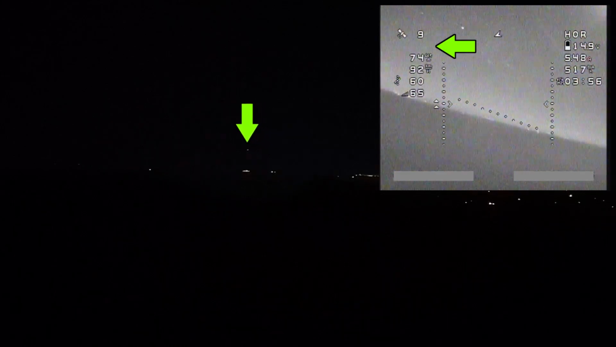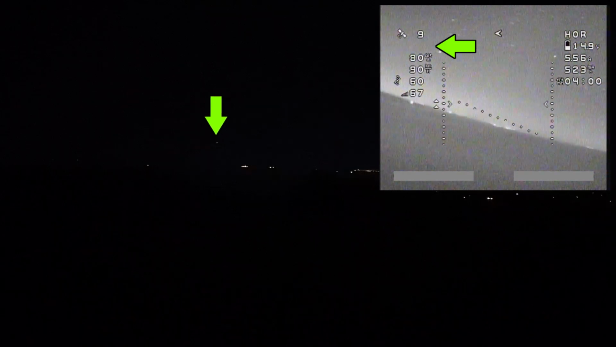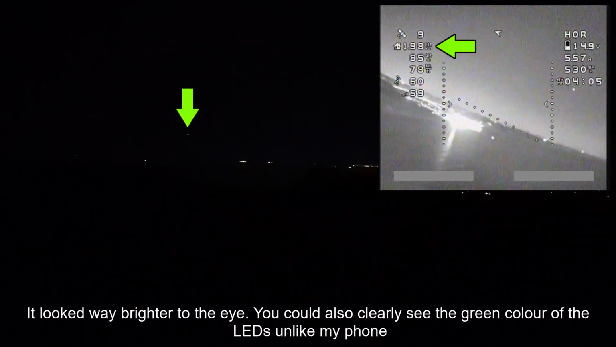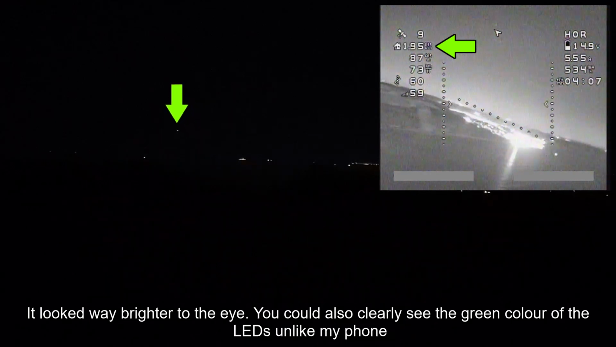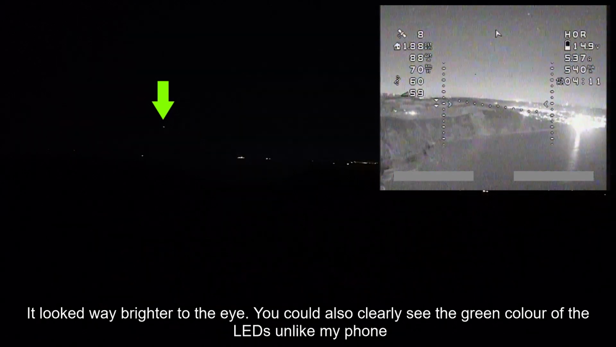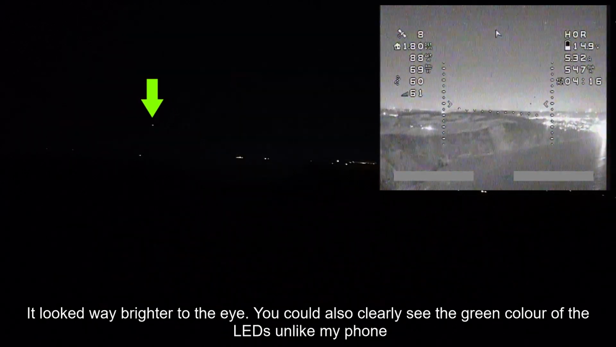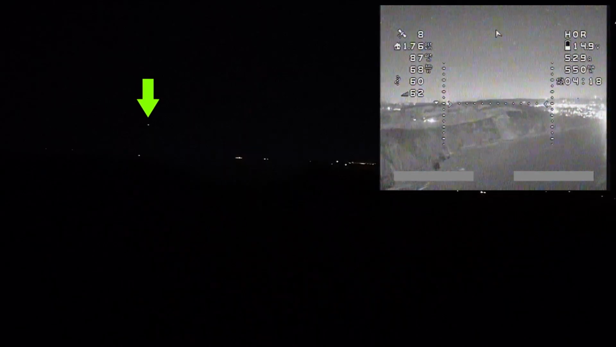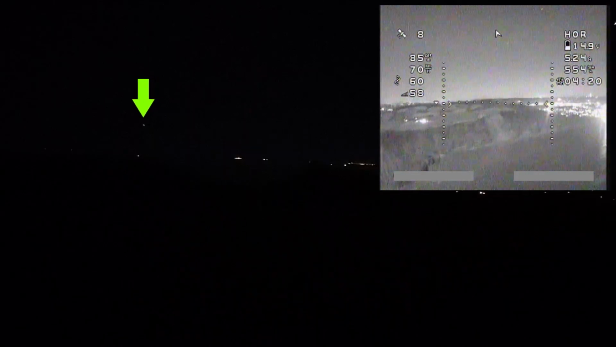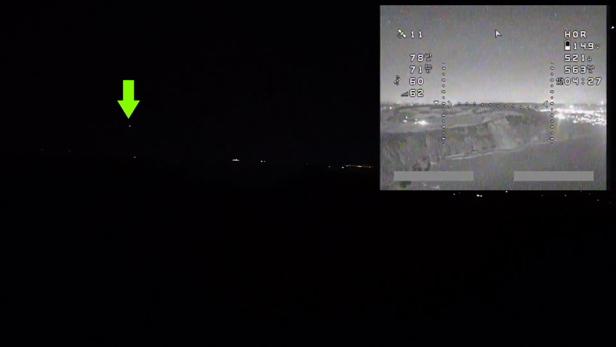At one point, I actually took the aircraft out to 2 kilometers away. And as you can see here from my footage recorded by my spotter, you can still clearly see the aircraft. You have no problem seeing the aircraft whatsoever. I reckon I could have probably doubled that distance, maybe done 4, maybe even 5 kilometers, and still been able to maintain line of sight of the aircraft, which is just really, really cool. I was really surprised at how easily I was able to still see the aircraft just by having those LEDs on.